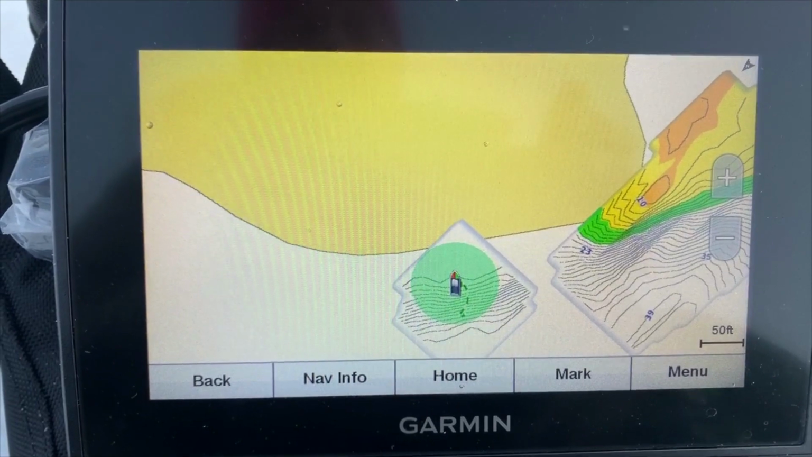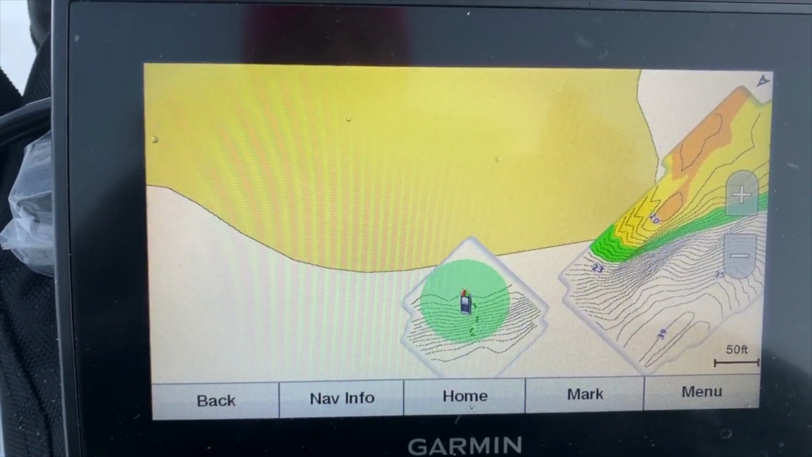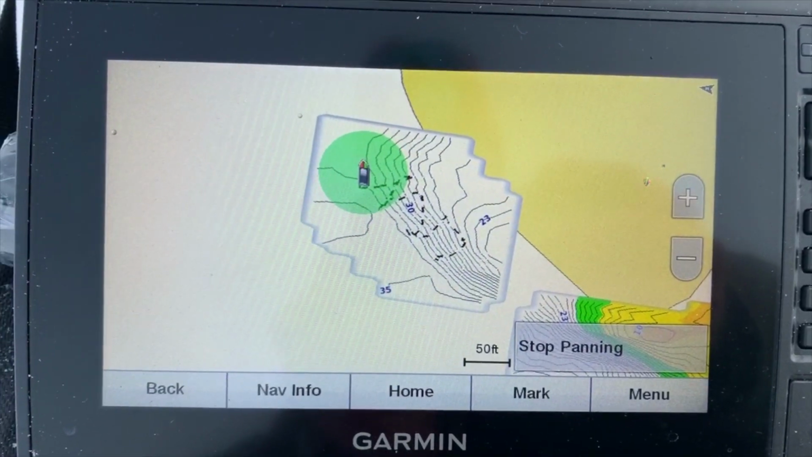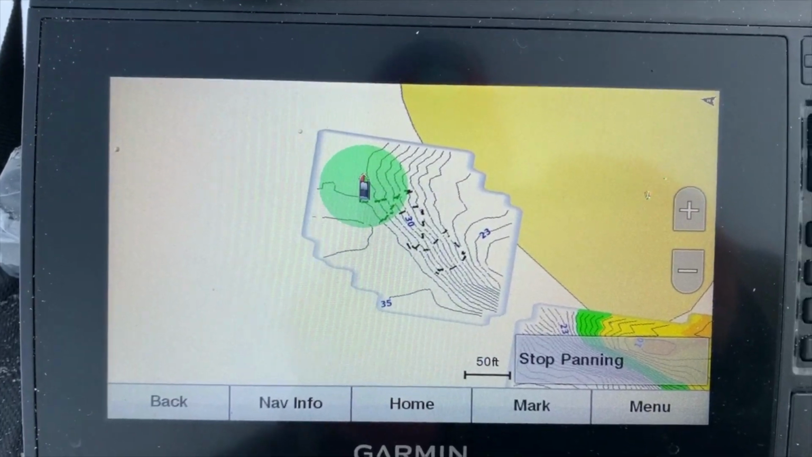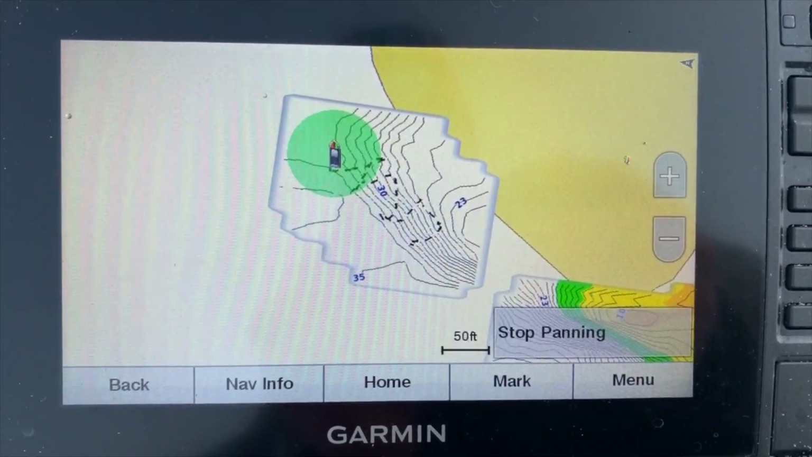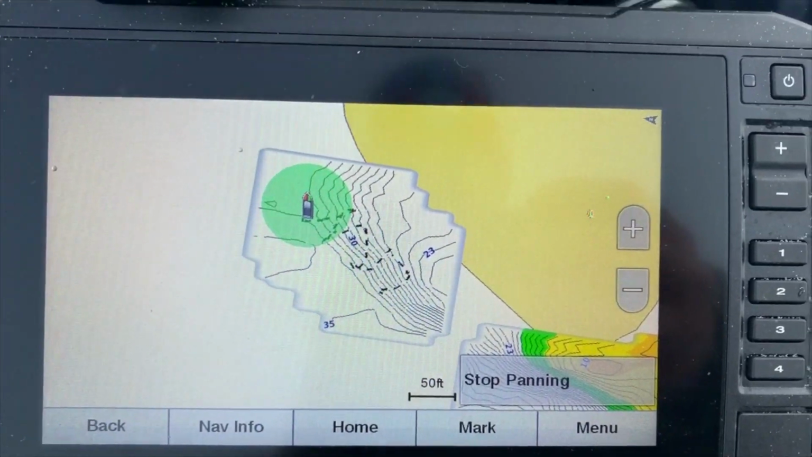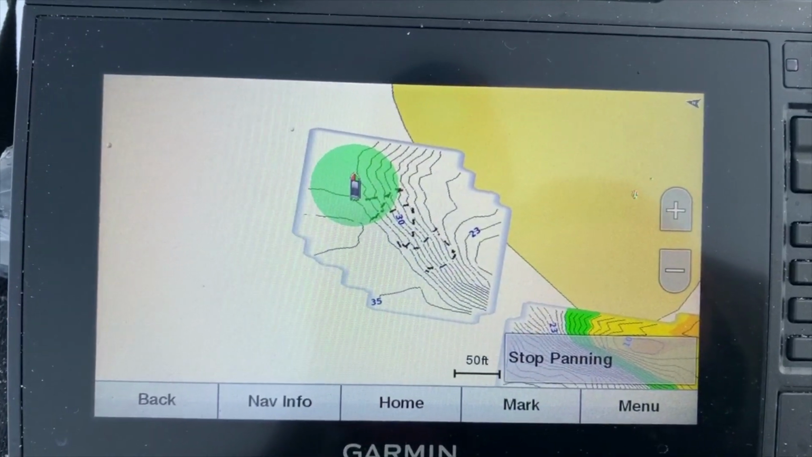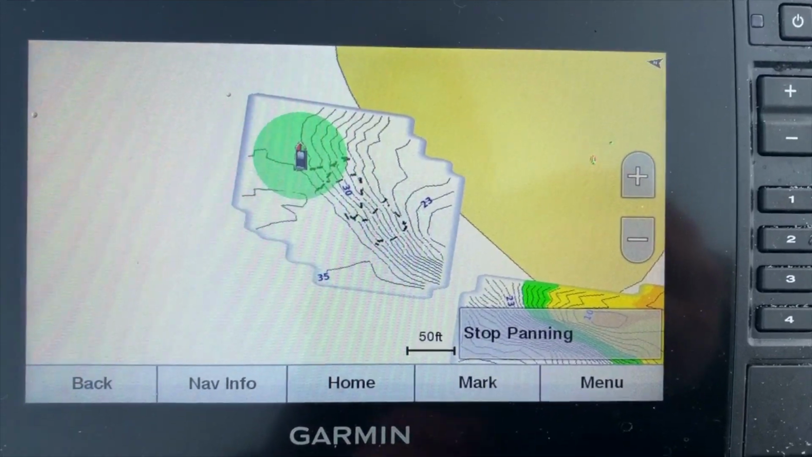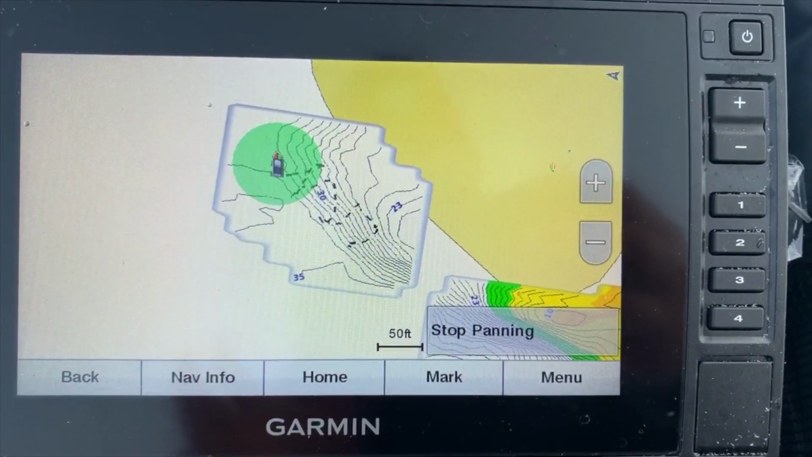So all I did was I moved about 15 feet closer to the shore and look at all the contour lines that popped up. So about halfway done my chart plotting here, and as you can see, it's getting more and more detailed. And a couple little tricks to think of when you're doing this, as you're putting your Panoptix down the hole, is you almost want to overlap where that green circle is. That way you're going to get coverage on as much of the bottom as you can with the sonar.